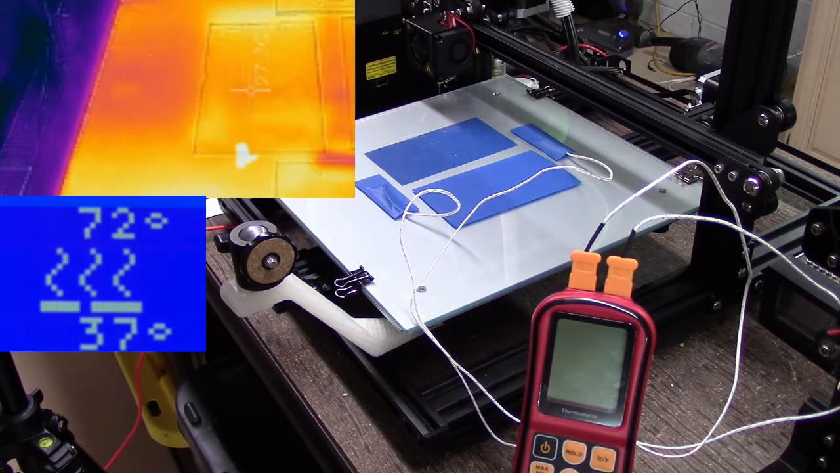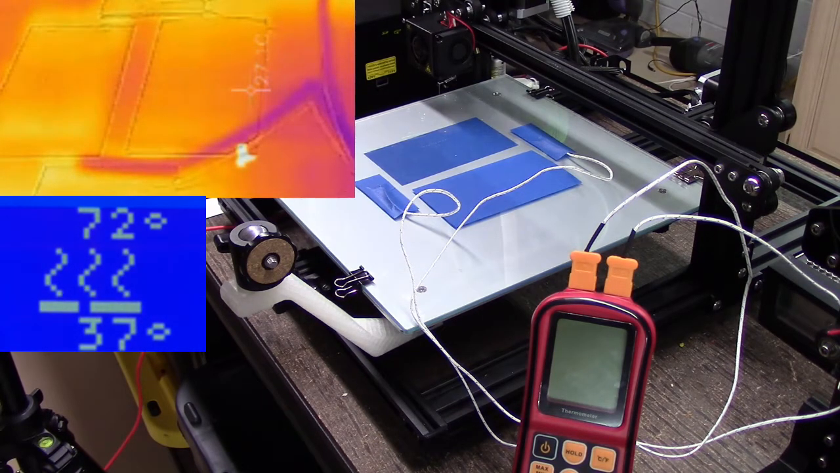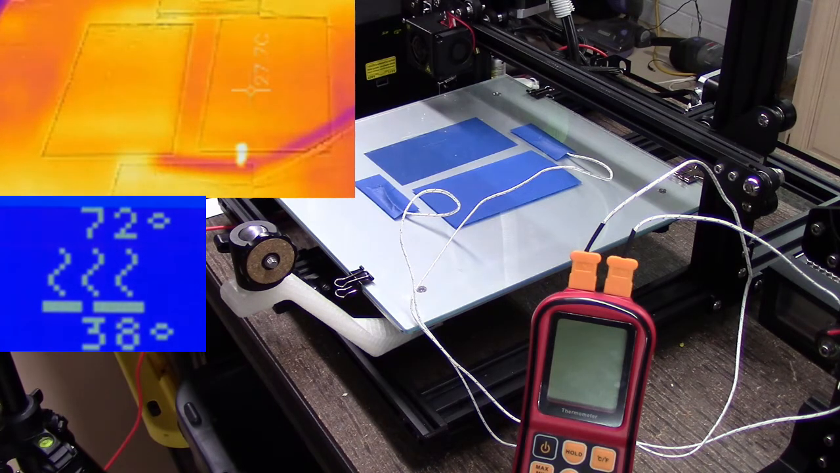As I'm now ramping up, I'm at about 27.4. Whoops, overshot it a little bit. So I'm reading about the same, 27 to 28 between both. So the glass is definitely conducting heat at what appears to be fairly uniform from the bed.